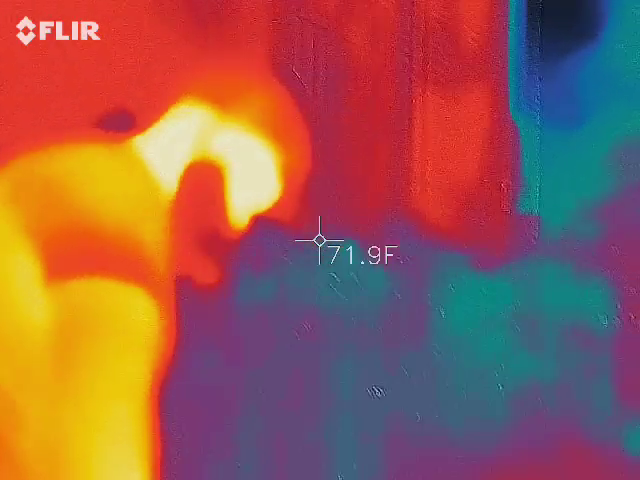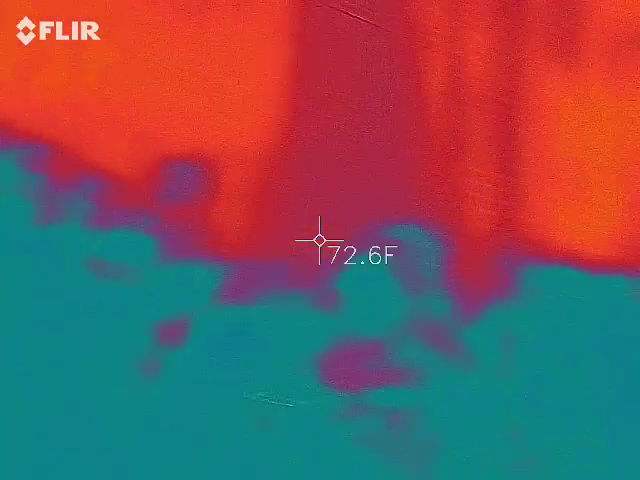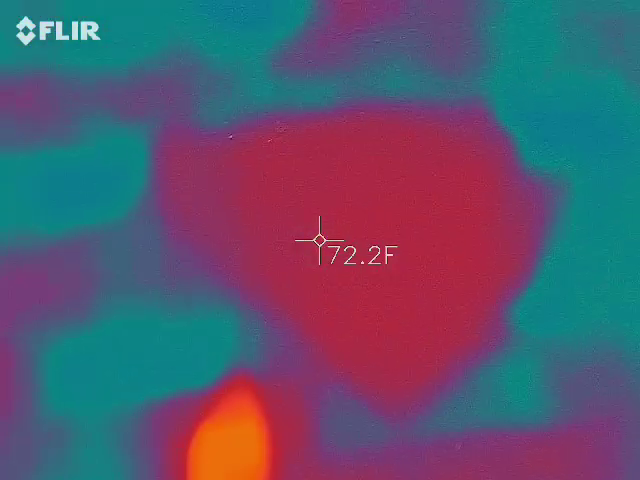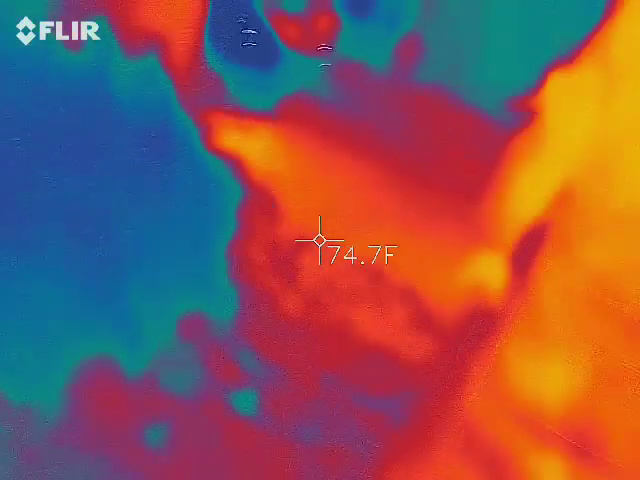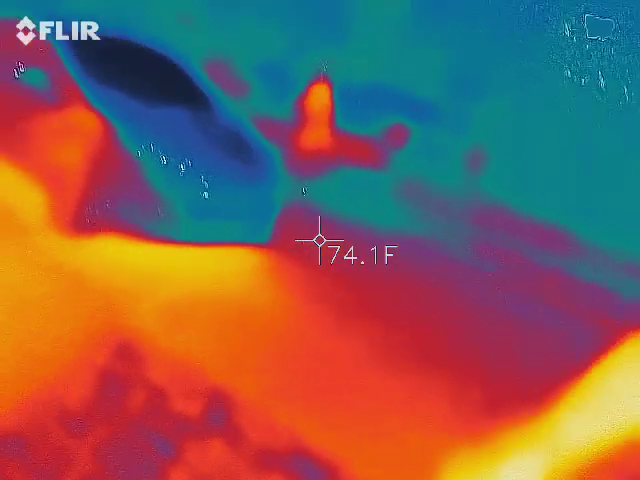There's a couple of them. There are 4 handprints right up here. I'll let you guys check that out. Wow. I just got the word mitten. Like a glove mitten. Like handprint? Interesting.